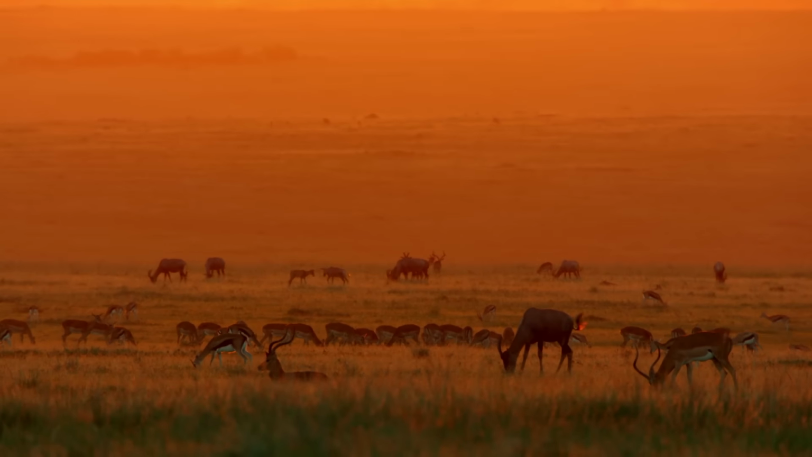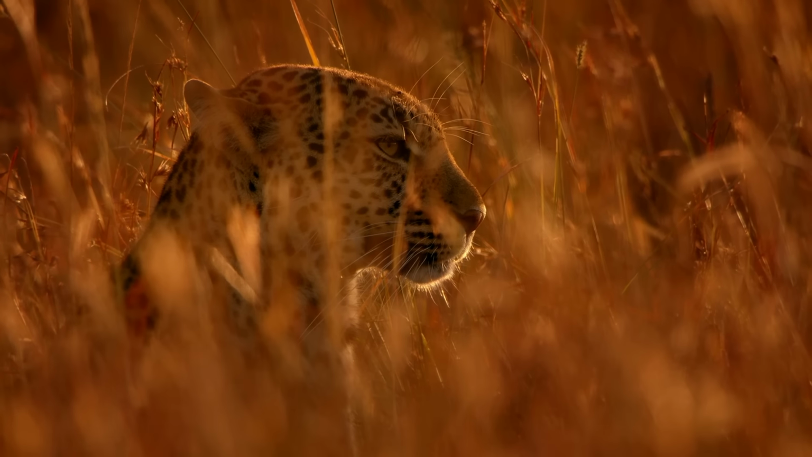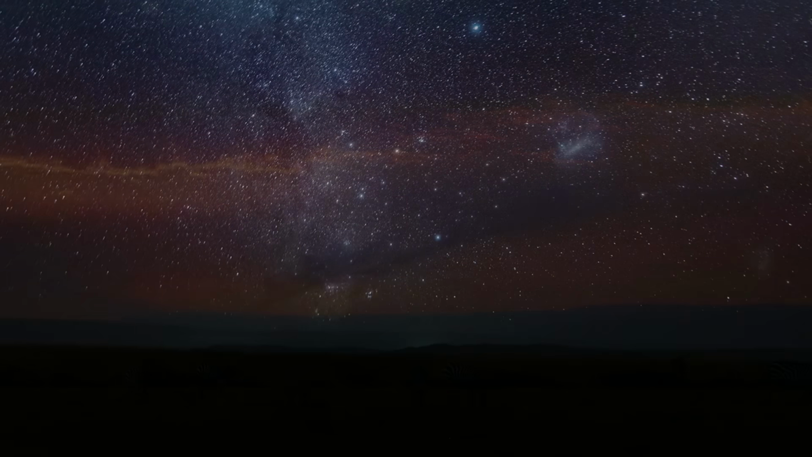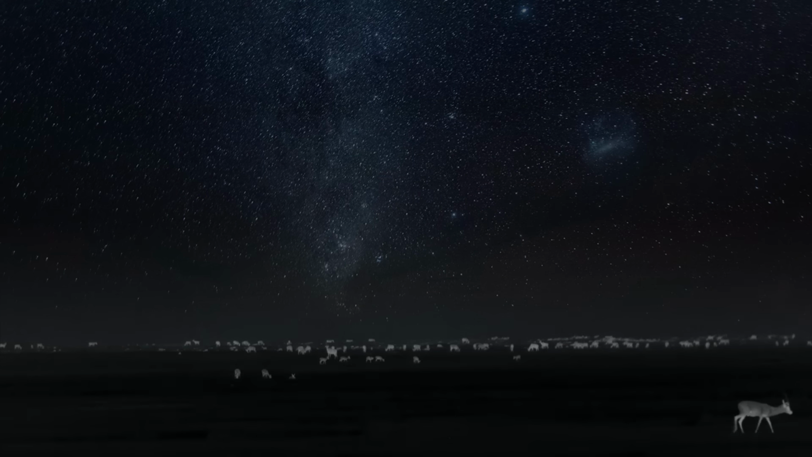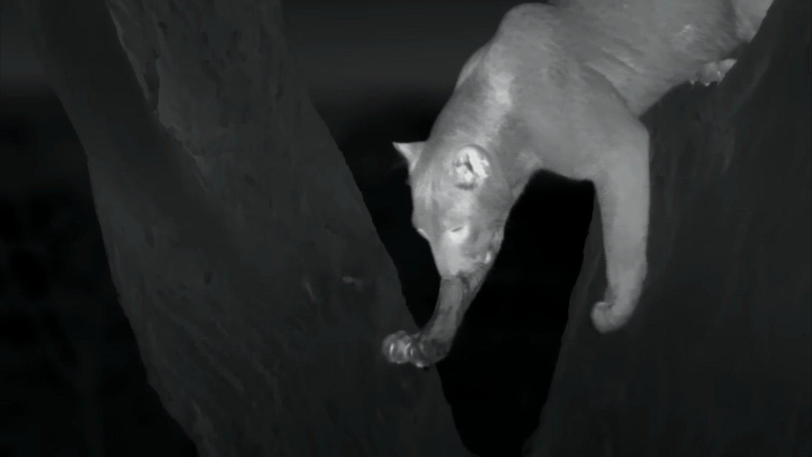When the sun sets over the savannas of Africa, for many, a dangerous time begins. This nocturnal drama between hunters and the hunted has remained unknown to most of us. Cutting-edge thermal cameras now reveal what has remained hidden for so long. In the darkness, a contest of the senses begins, a matter of life or death.